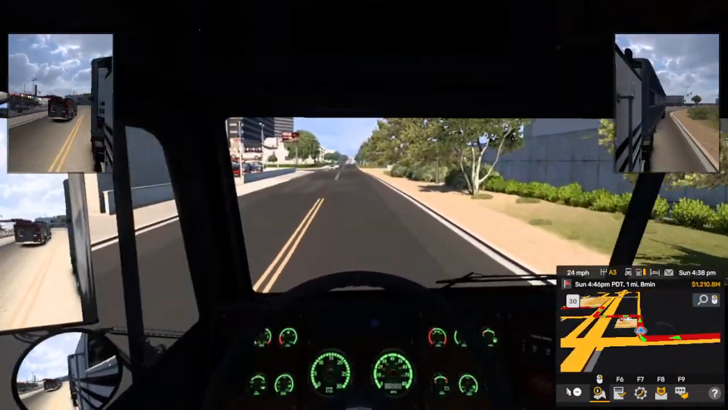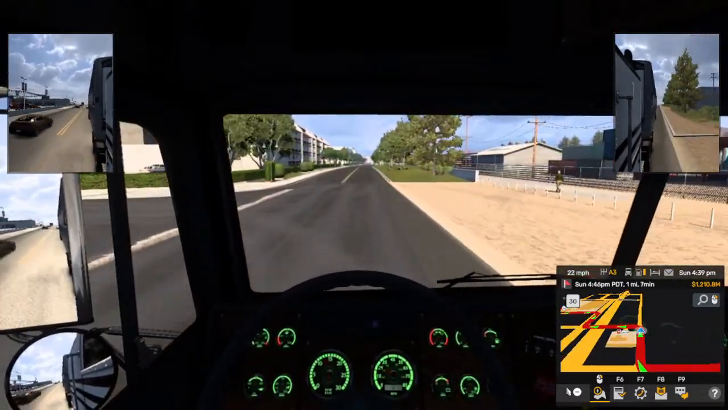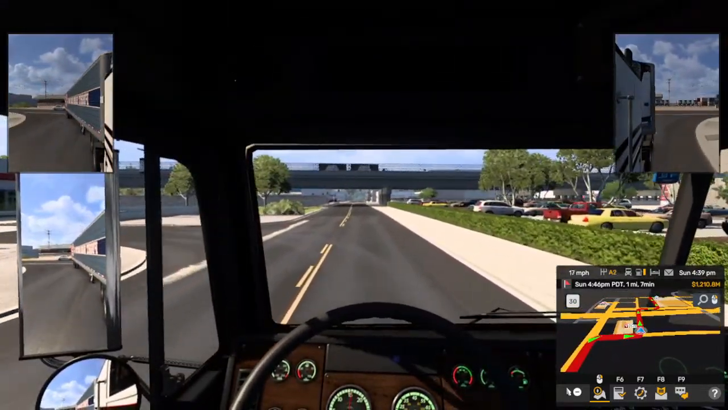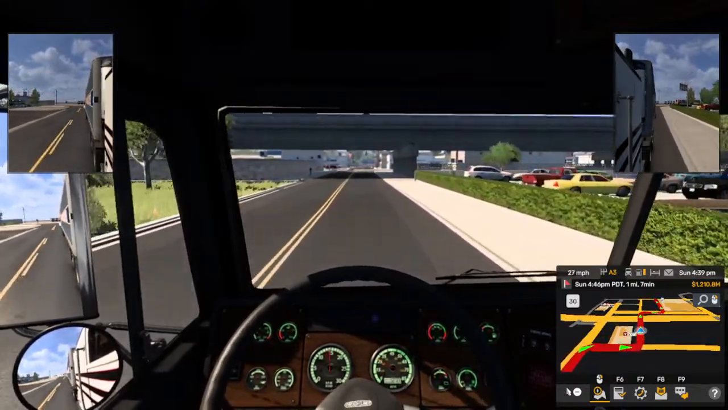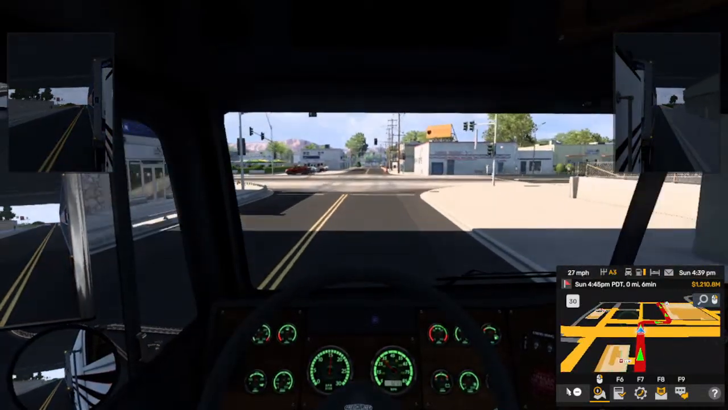Ready to turn left. Turn left. Get ready to turn right. Turn right.